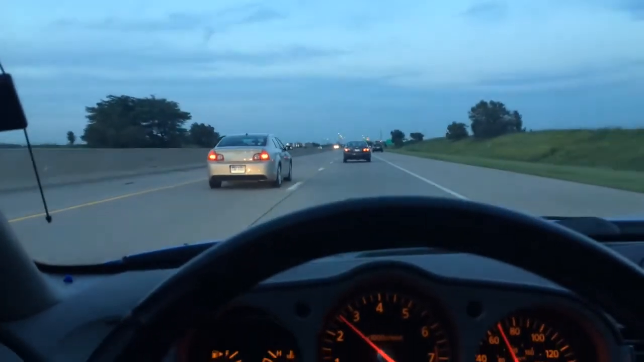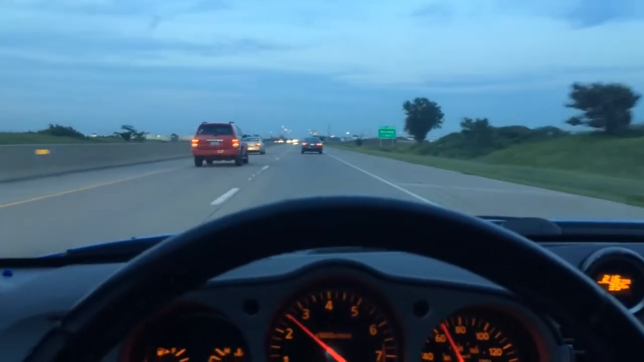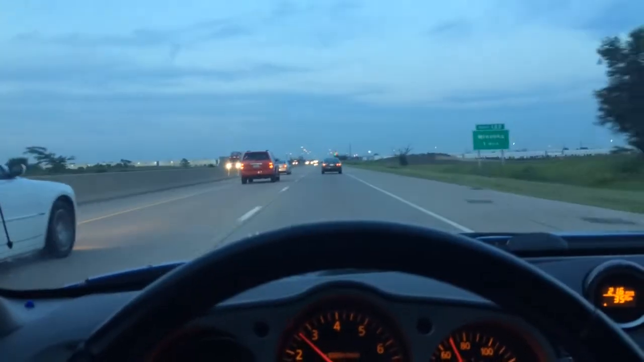Oh god, there's a car to the left. Gotta take it easy. Oh, I don't know if there's someone in it, but yep, good guy Adam.